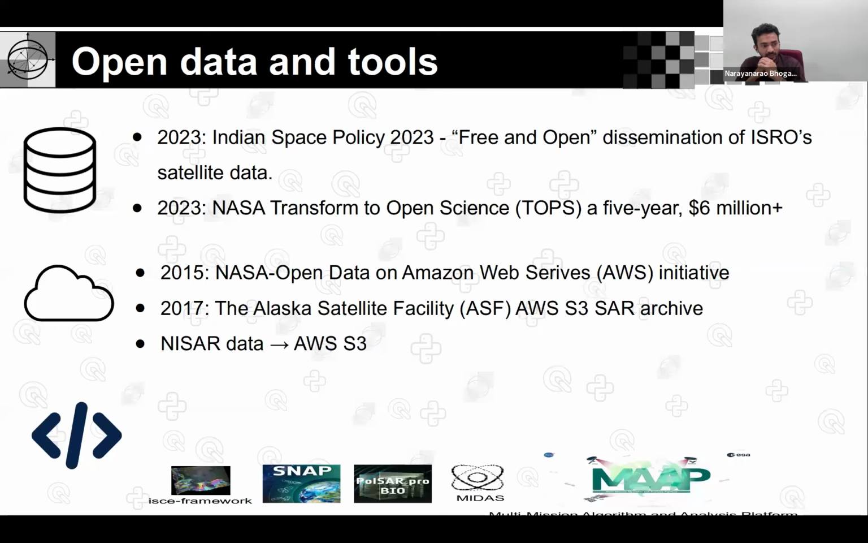And there is a platform called the Multi-Mission Algorithm and Analysis Platform, which is again a joint initiative from NASA and the European Space Agency. This is not a toolbox as such, but a cloud native platform where developers contribute their algorithms along with the science team algorithms from the satellite team itself, so that it is one place to host those algorithms, data, and end-to-end pipelines.